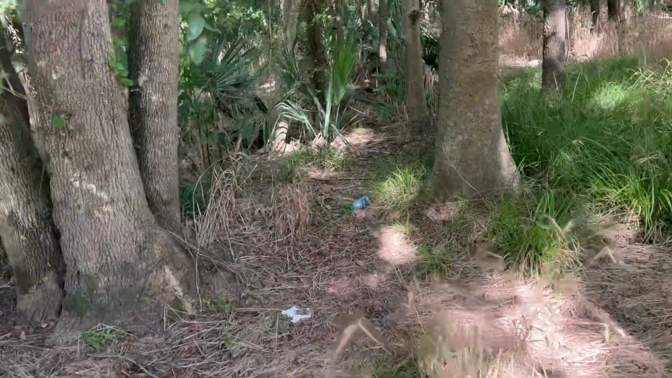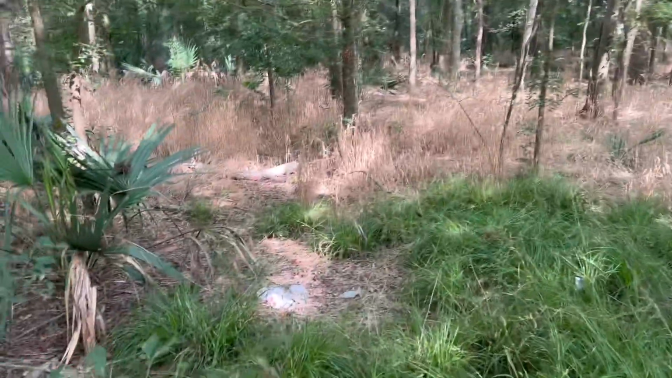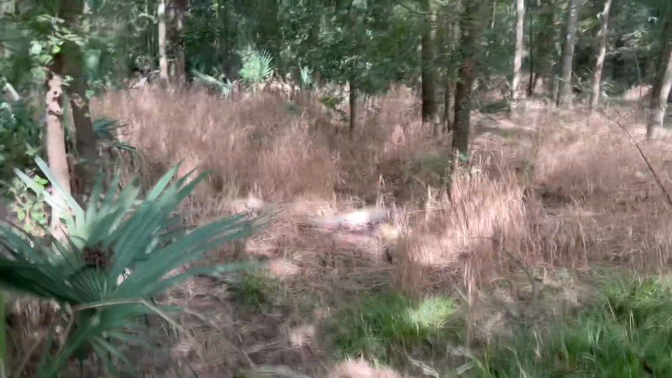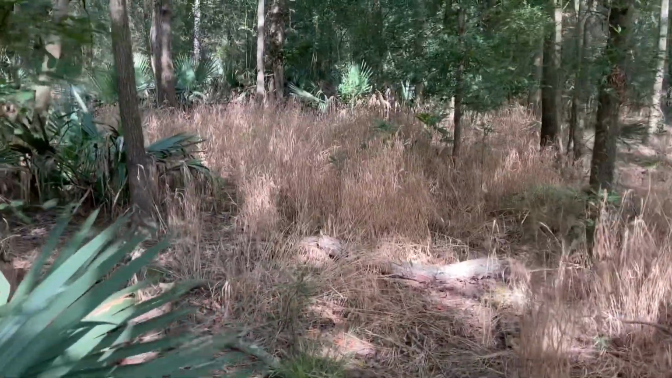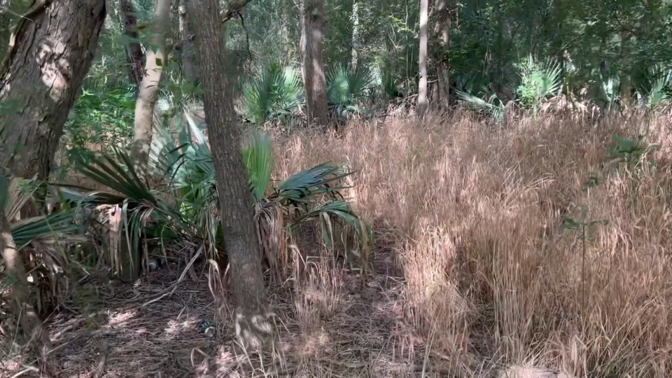I opted to go with these pants after the last time I was in here. I was surprised by a snake, and walking around in just sandals didn't seem like a good idea.